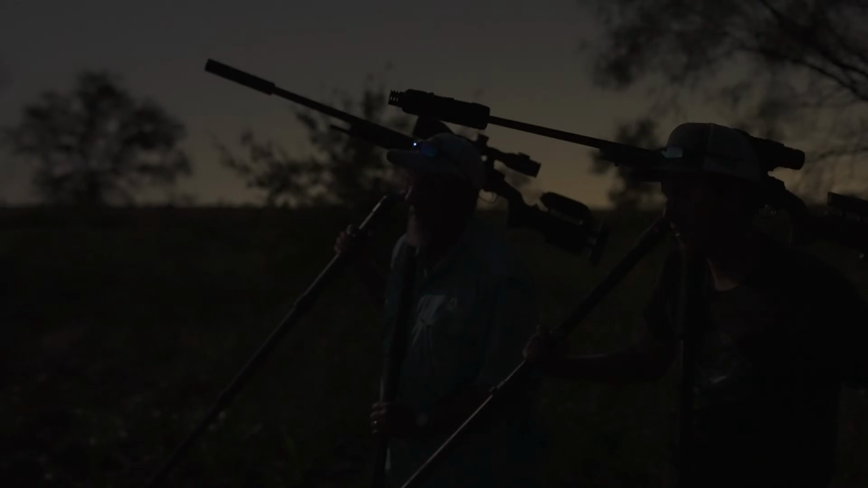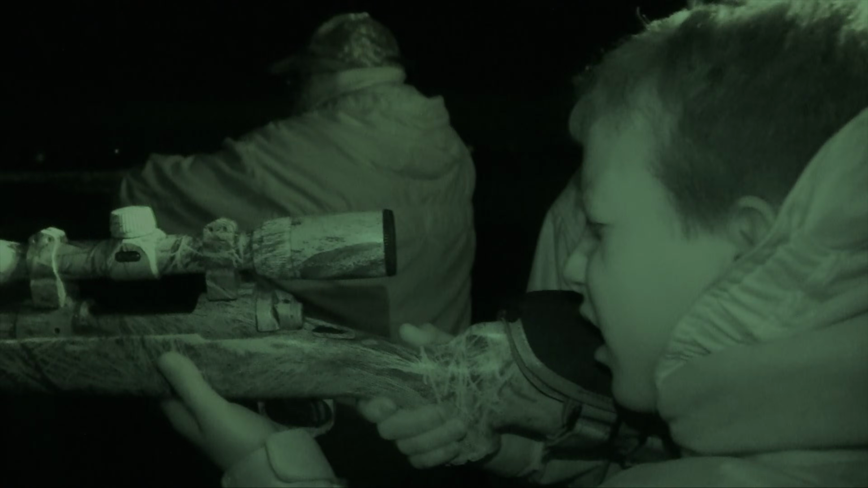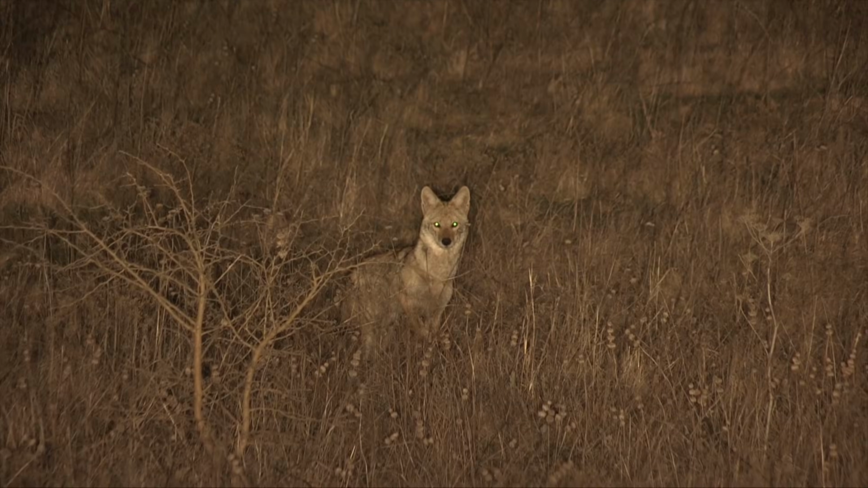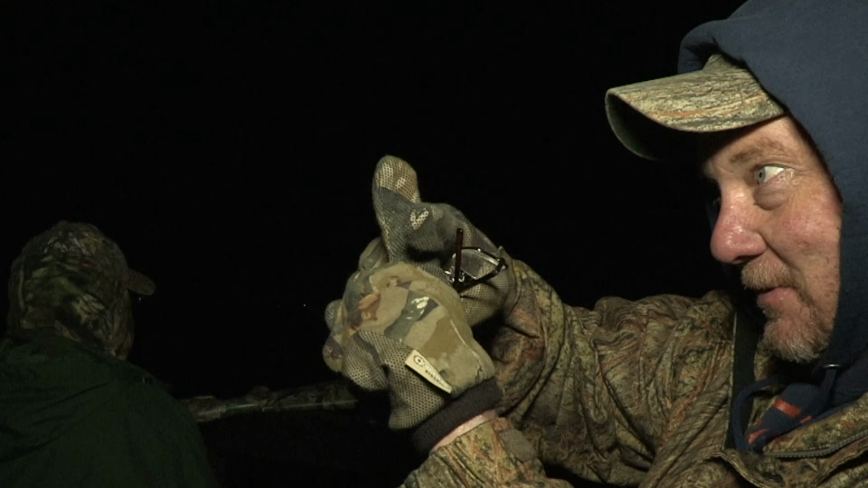He knows what he's doing. He's one of the kids that was gifted by being able to shoot. Even though it didn't look like it on the show at some of the earlier ages, he could shoot some then, but he had some issues every once in a while. Then, of course, I had to talk some trash back to him. You got to have the crosshairs on the animal when you pull the trigger. The kid's got the gift. He can shoot a rifle now.